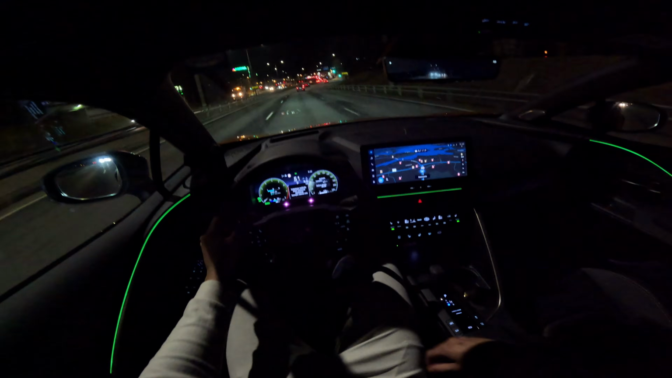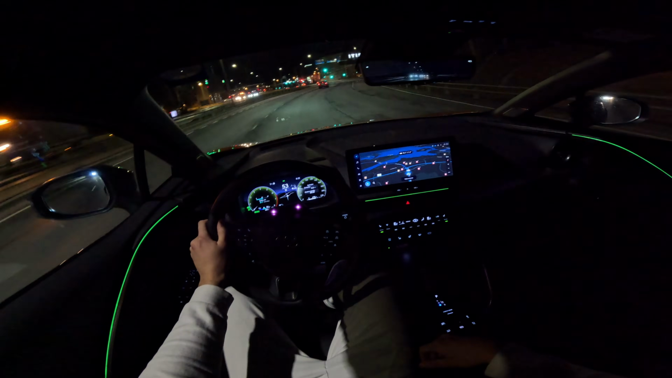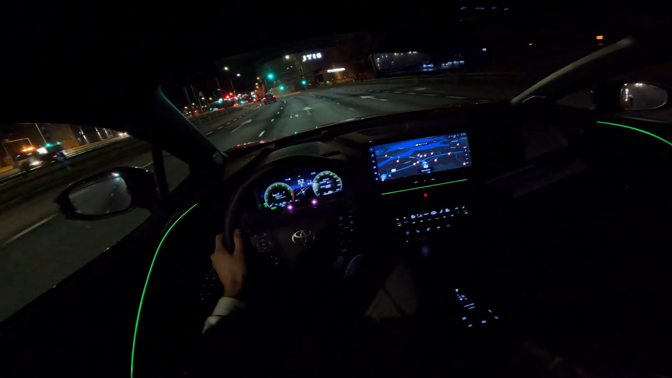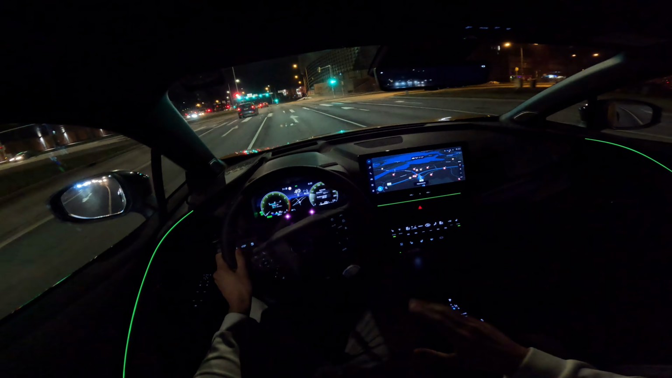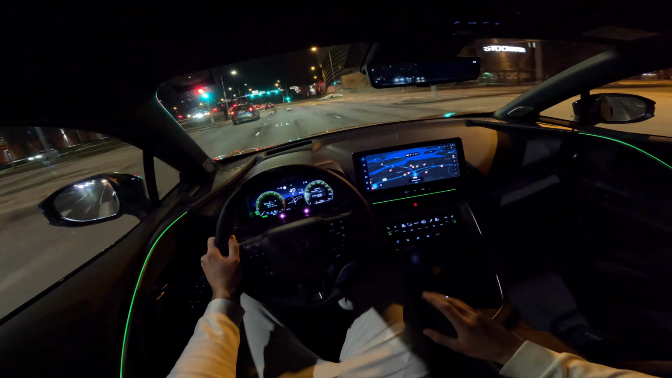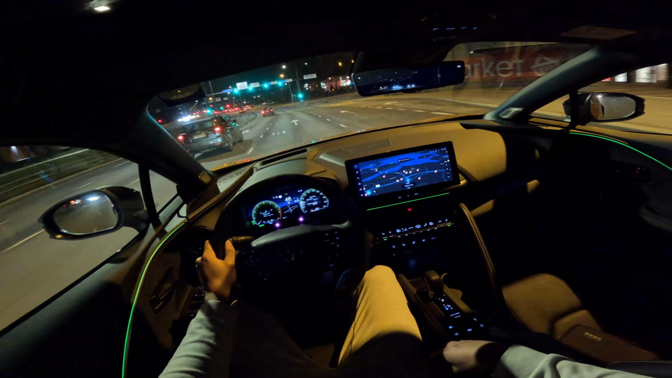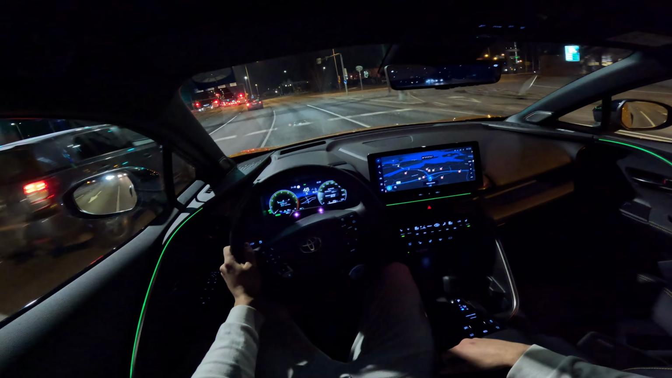But if you go on a highway or hit the gas a little bit harder, it will take both systems to get you the maximum power possible. So if you want to get the maximum power, you do have to drive with the auto EV/HV mode. So that's something that is good to know.